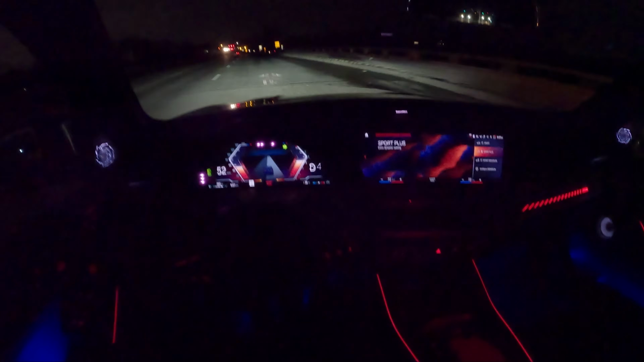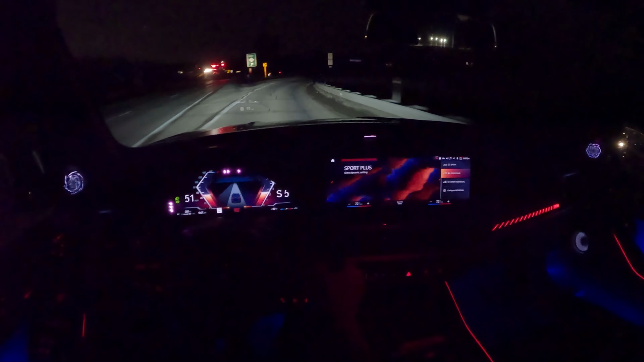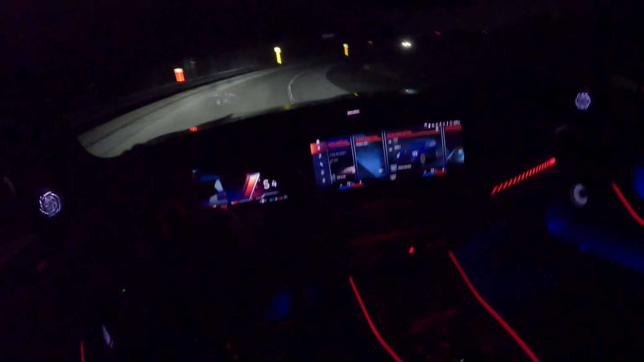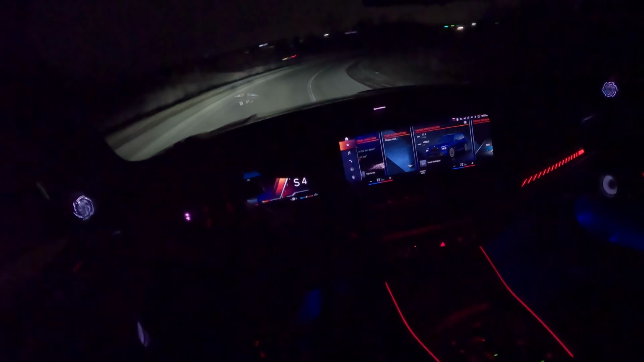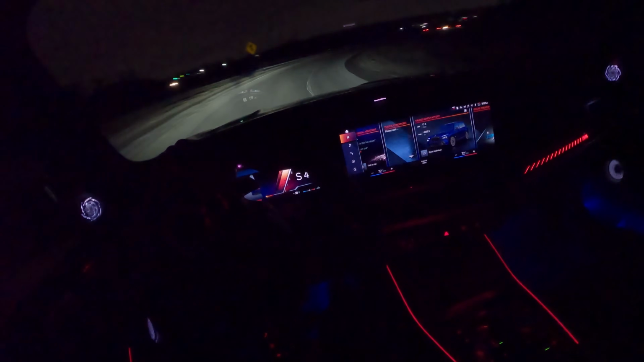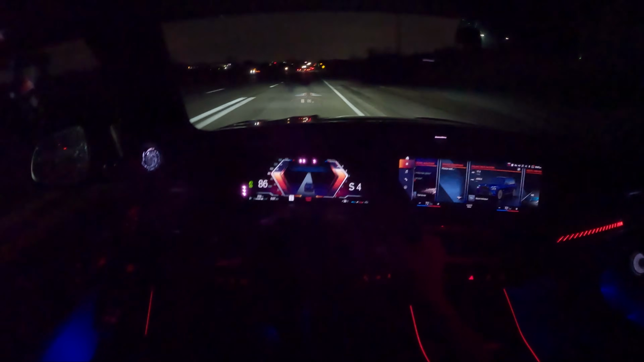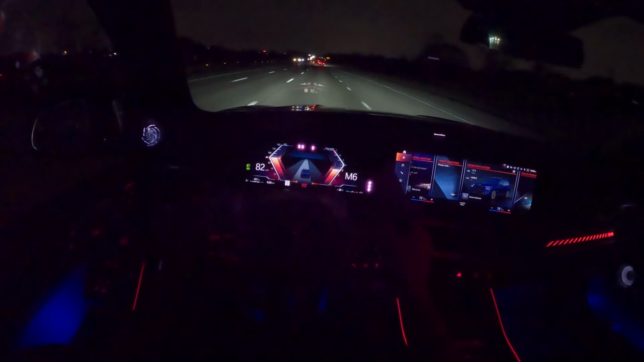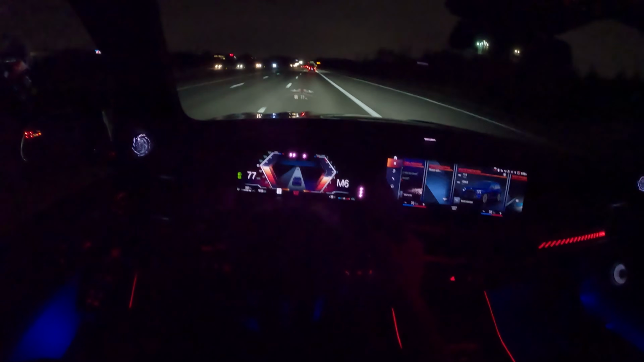Let's try Sport Plus here. They have a couple different transmission modes too. You can feel the suspension really stiffen up in sport mode. And we're on winter tires tonight, and the grip here is just wild. Nice close ratio gears with this 8-speed. Really responsive paddles and just subtle burbles on the overrun.